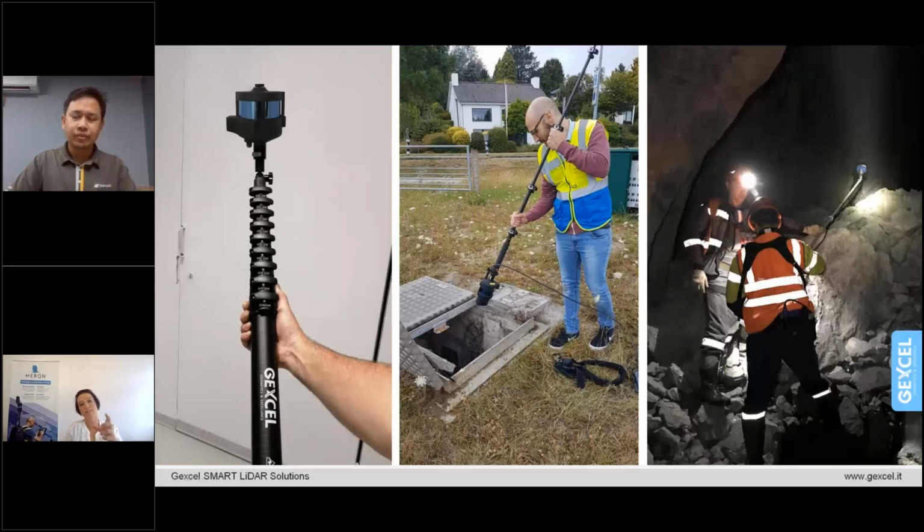Yeah, many thanks. I think it's also an important aspect that underlines the HERON versatility, especially when you have to work in a hard environment, because you can dismount the capture head and use this extensible pole. And what is nice is that you can use HERON in a straight position, but of course you can use it upside down, as we are looking at these pictures in which we put HERON in a sewage, or for example also in a cavity.